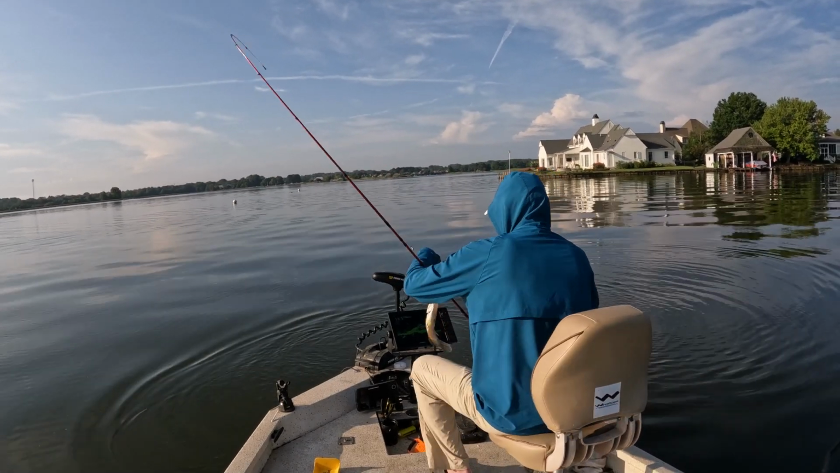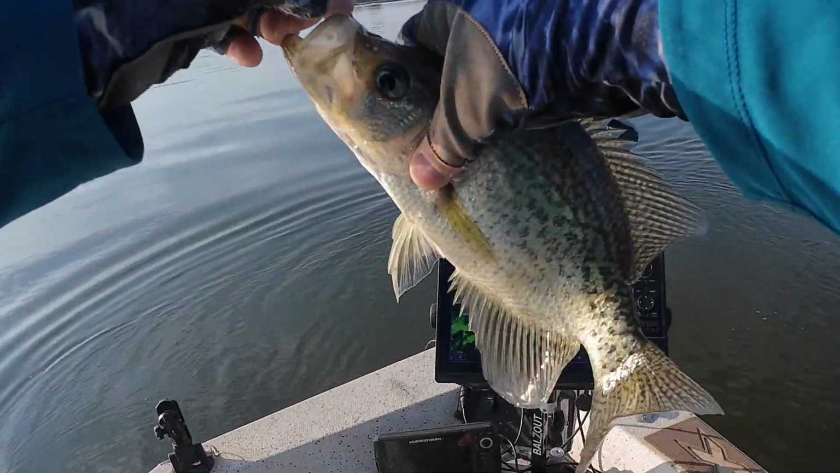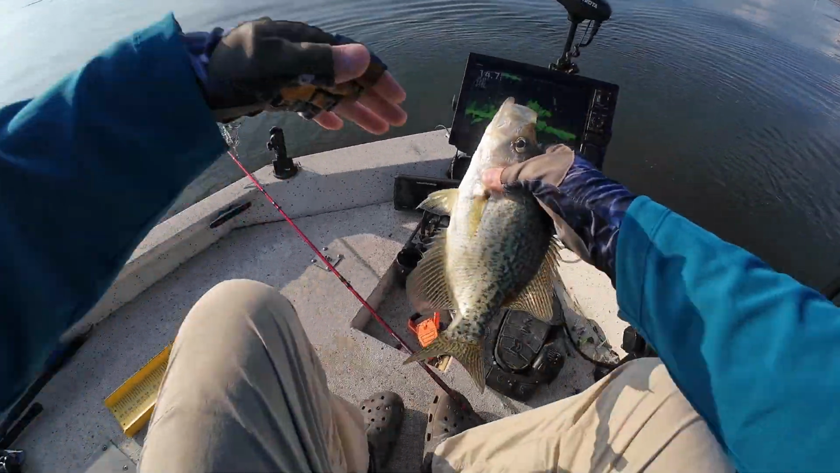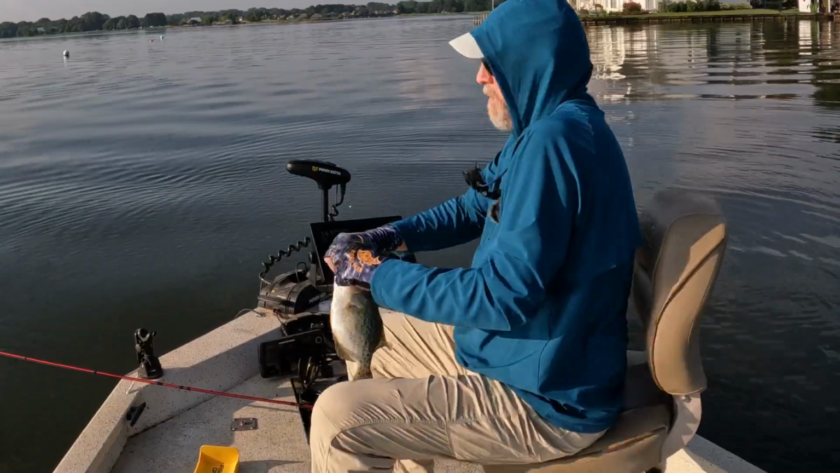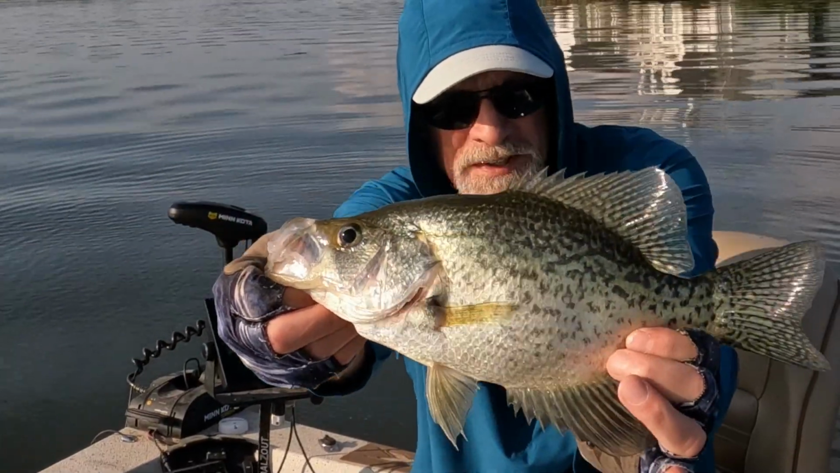This morning I'm fishing in an area about the size of a football field. There's tons of brush there. And I really didn't have to move pretty much the whole day. 12 and a half inch black crappie. Yeah, man. Get in there.